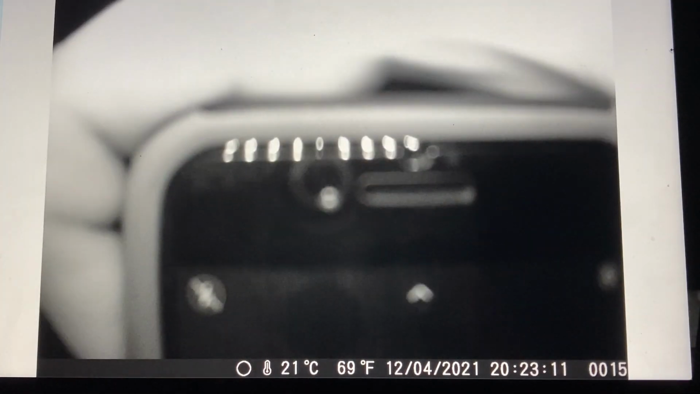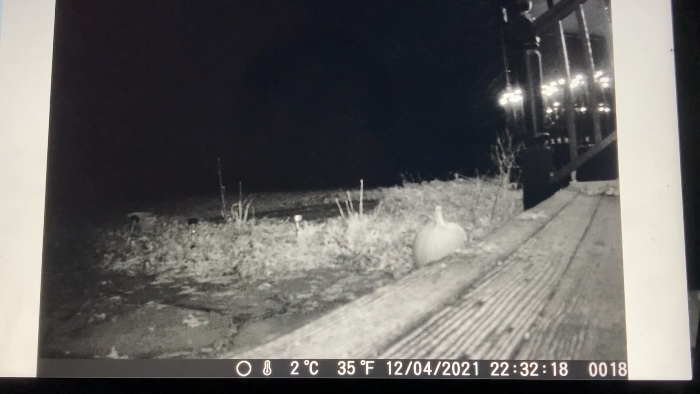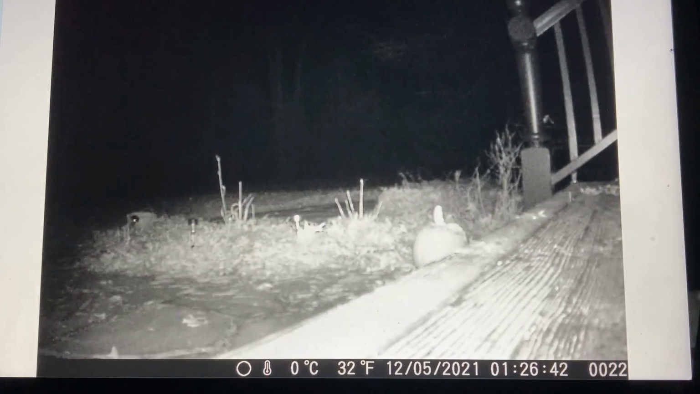There's my phone taking a photo of what the game camera is seeing so I can understand what the photo is, what's being taken by the camera. I took like 7 photos. Alright, and then I walked away. It's now 22:32 in the evening. So yeah. So as we go along, that's me going back inside, after I was outside for a while.